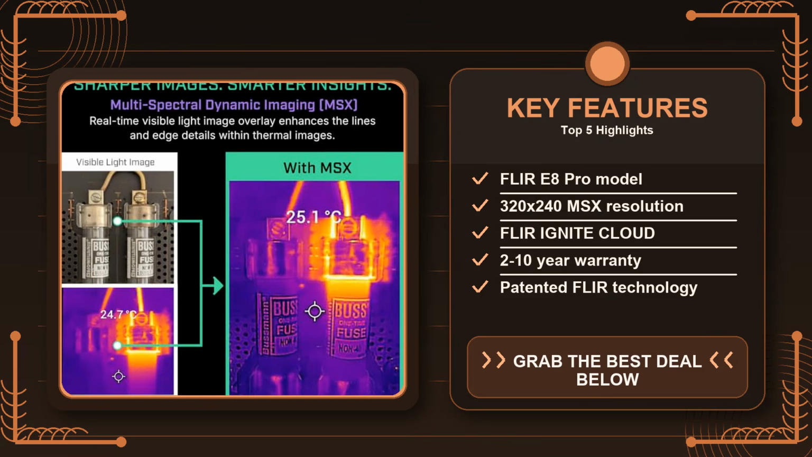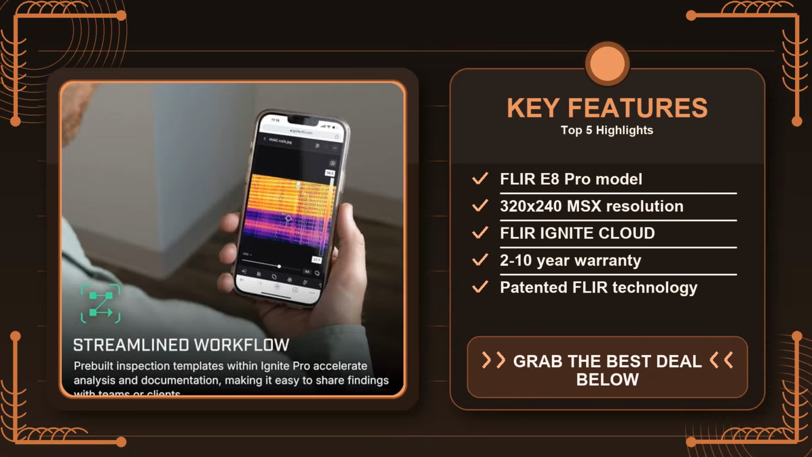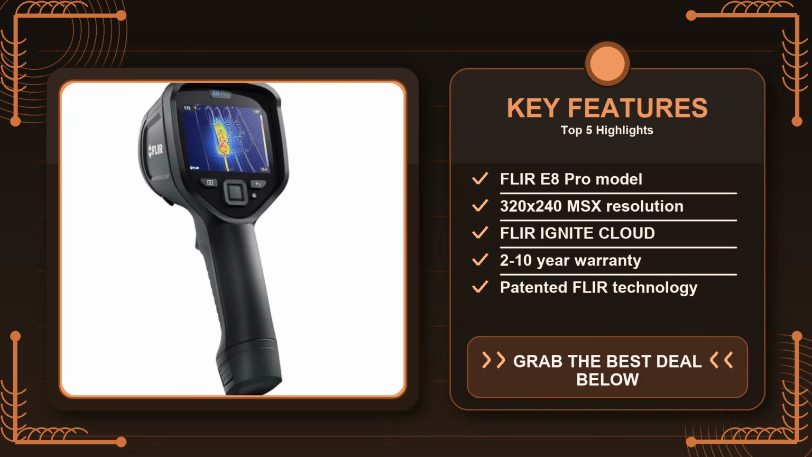The FLIR E8 Pro tries to answer those concerns with a mix of hardware and cloud features, and it's worth breaking down exactly where it delivers and where it falls short. Let's start with ease of use.